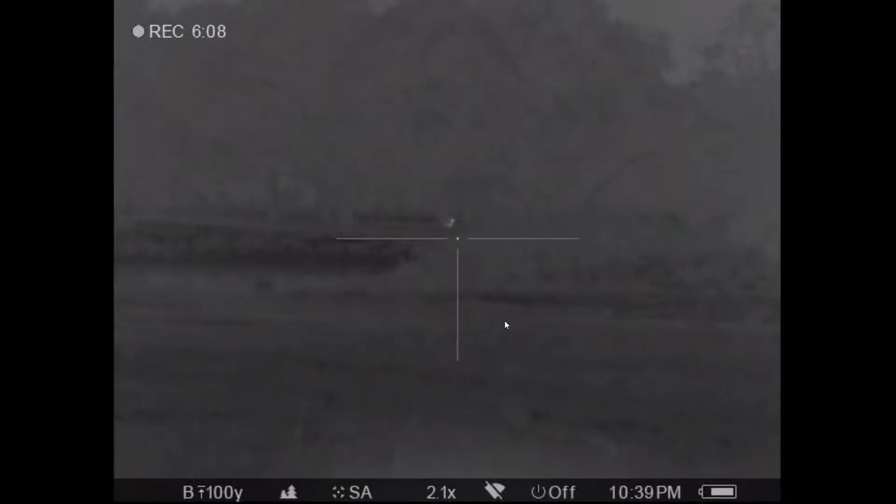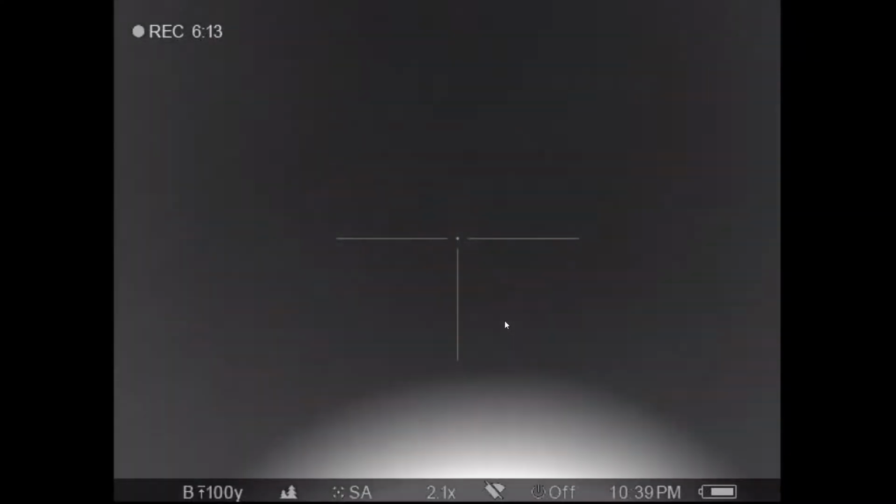That's a little deer laying down, and you'll tell. I don't know if he zoomed in or what, but anyhow, it was definitely a deer. And you got to remember, looking through the scope is a better image than what you see here. So it's a little more sharp through the scope. See if we can go to the next video.